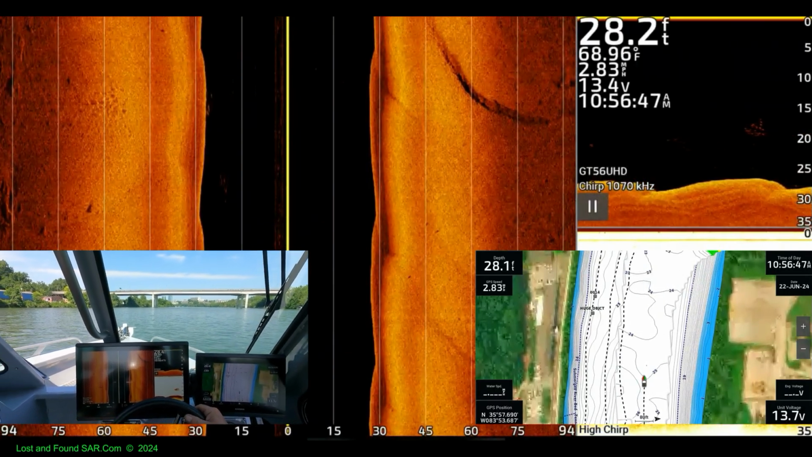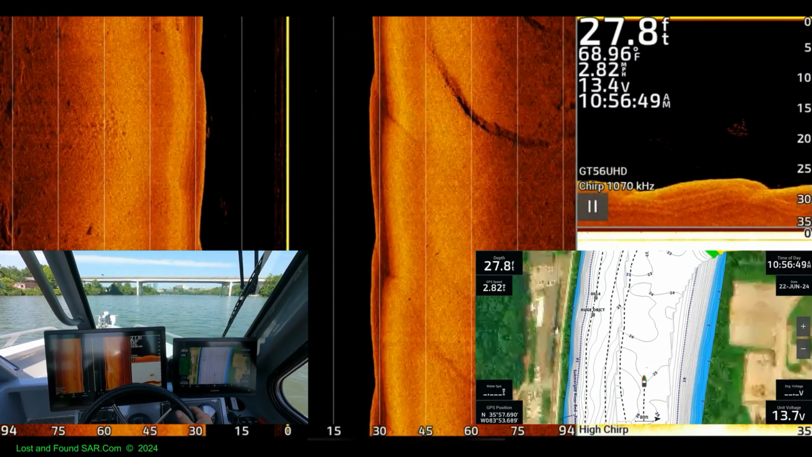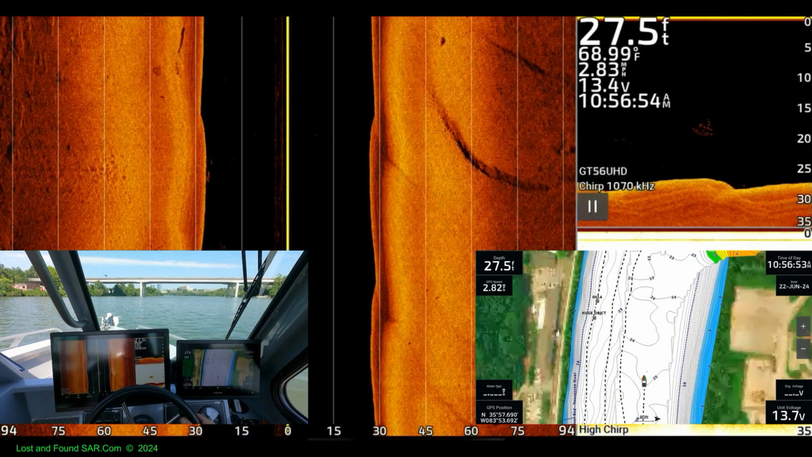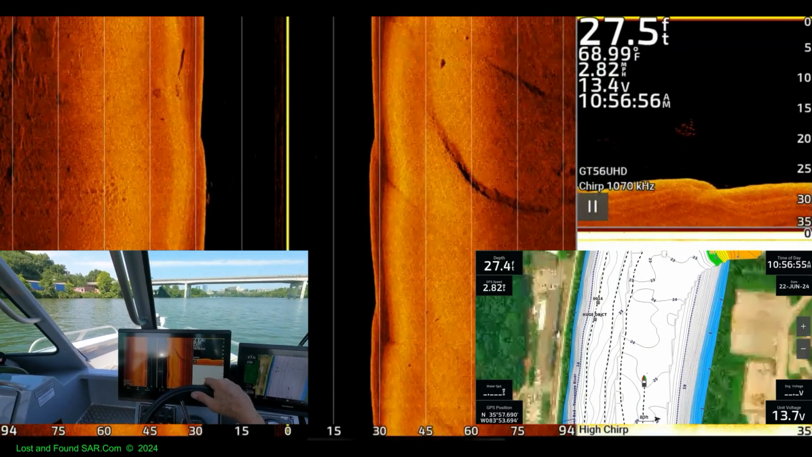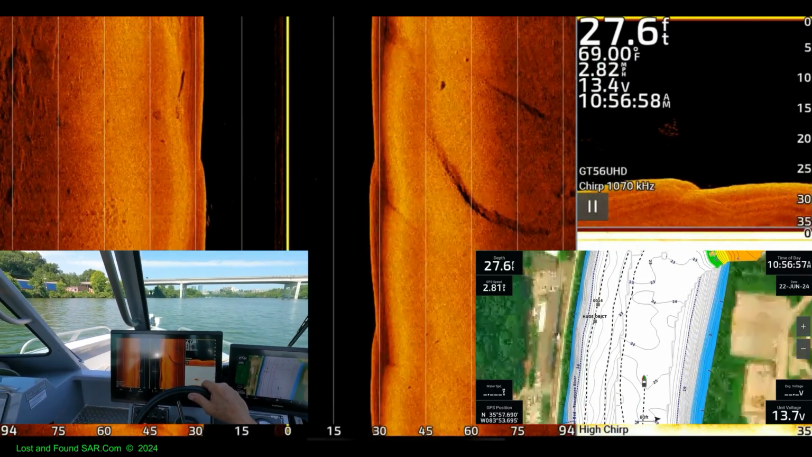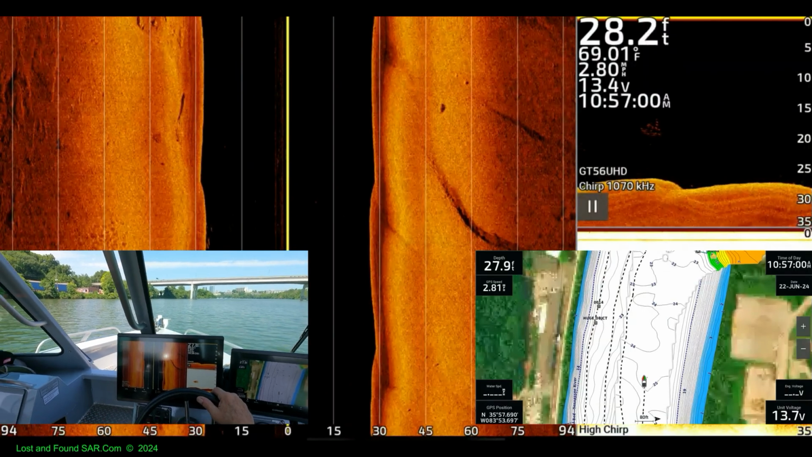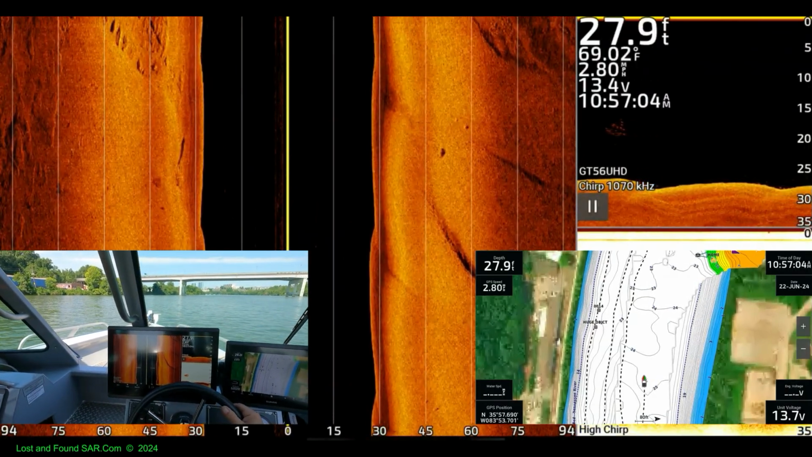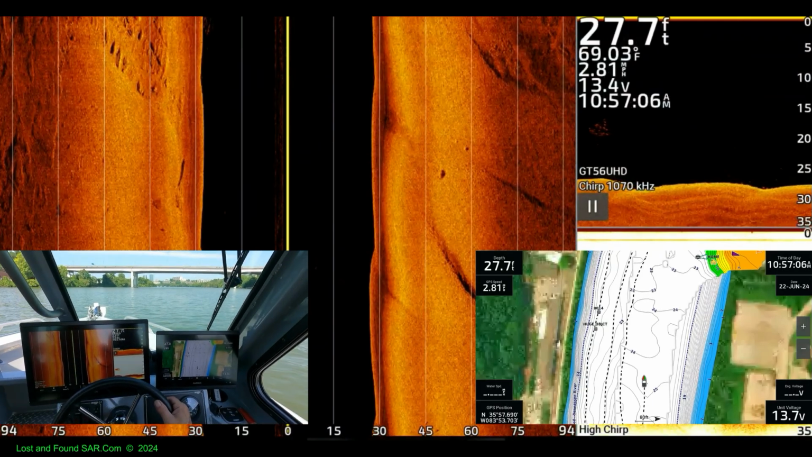The car's still up there. Probably run out of gas there or something. .82. Back her down a little more if you can. We're gonna have no steering, but we'll have a good graph.